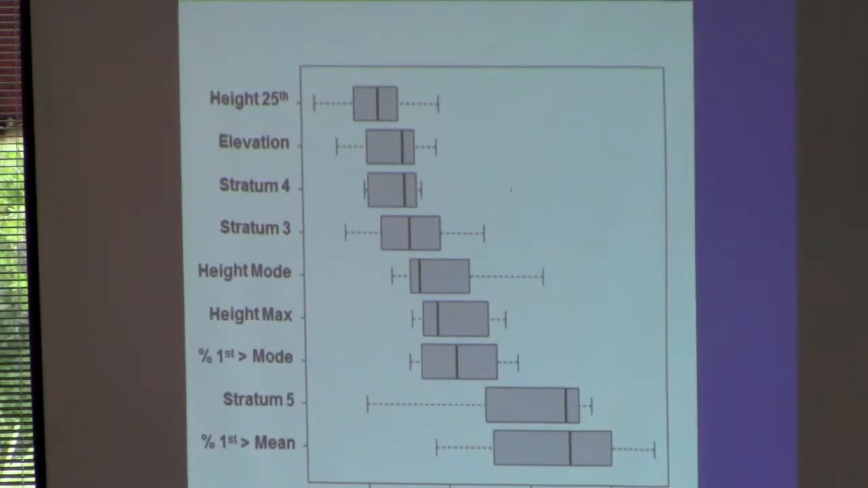And I don't want to get into different modeling approaches, but this is one that I've found to be very useful. It's an R package for free. And random forest bootstraps to your data, so it tests different variable combinations, and it withholds some data for validation. And so it's a really robust way to assess which variables are your stronger predictors. And in this case, the percent of the first returns that are greater than mean height was the best predictor.